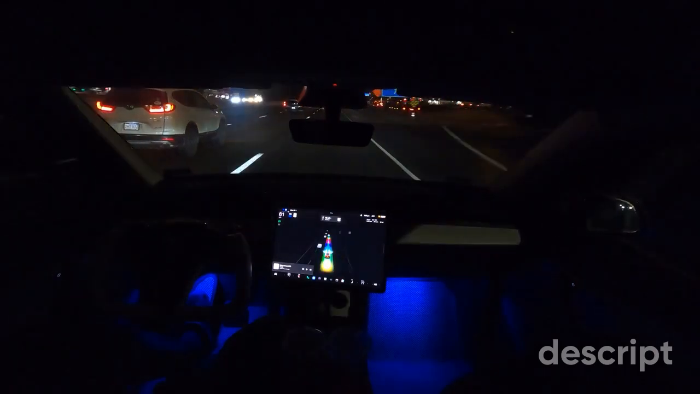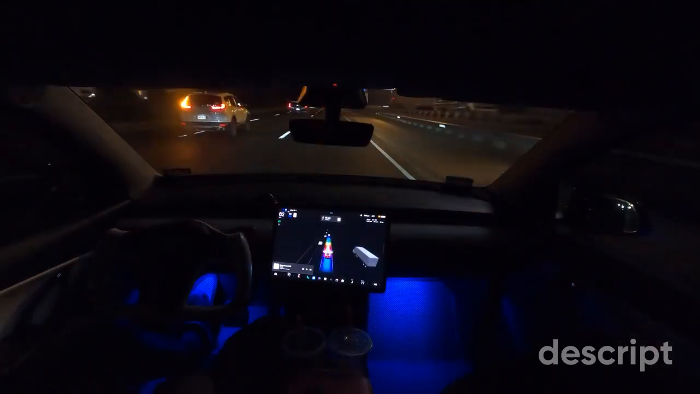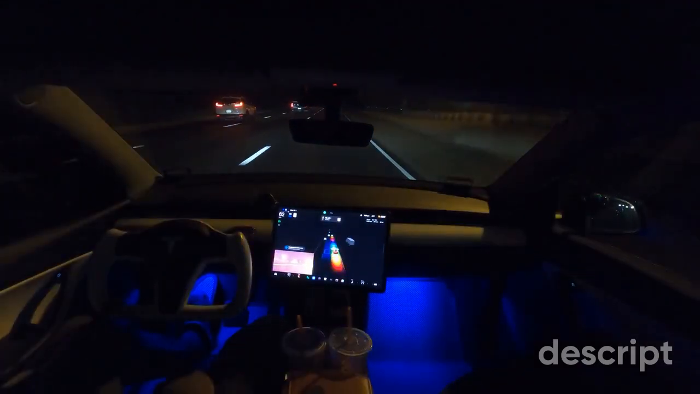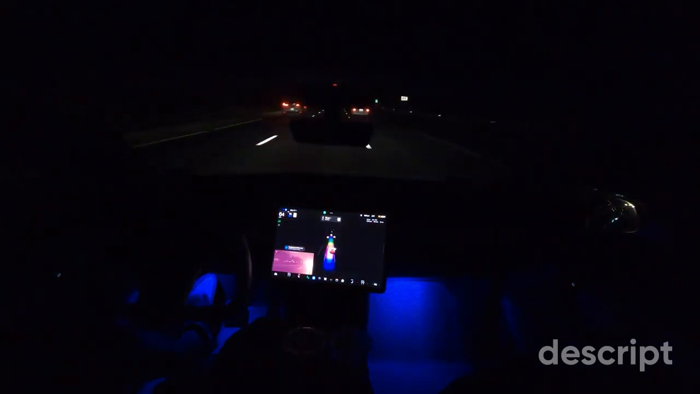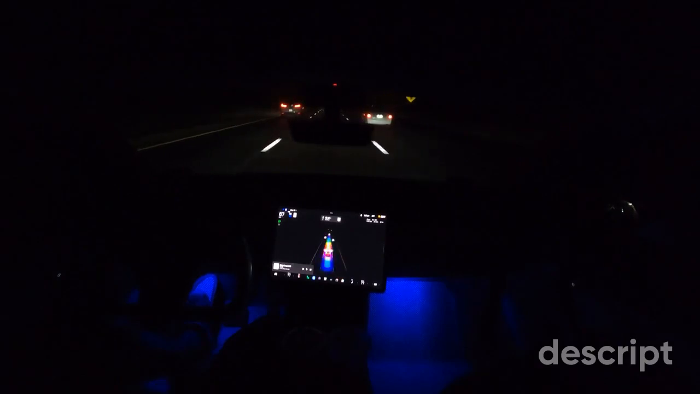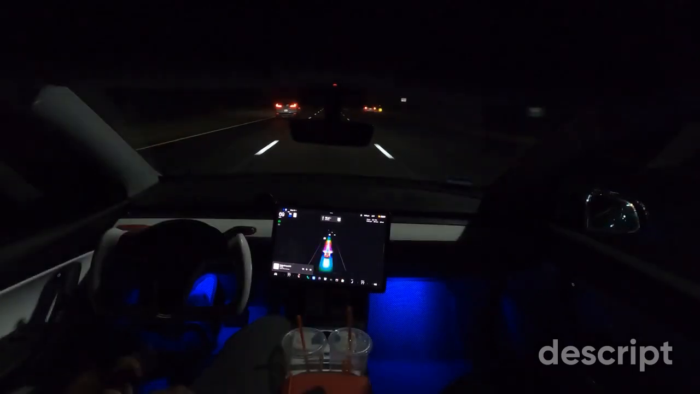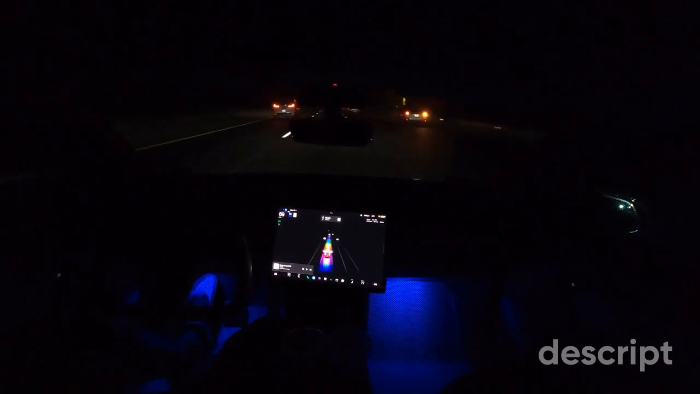And it looks like it's searching for a spot here, and it's probably going to get over to the left lane. There it is. Go ahead and get over to the left lane. That was a smooth lane change. I must admit, although the abort did not go smoothly, at no point did I feel unsafe. I do think it should have executed the first lane change that it attempted.